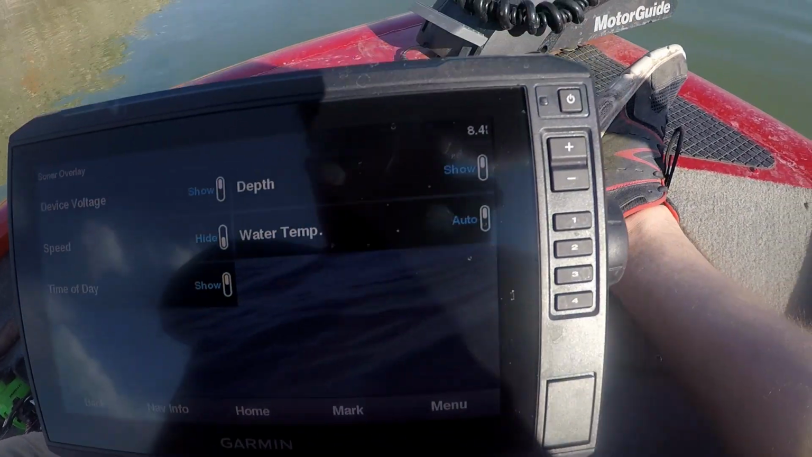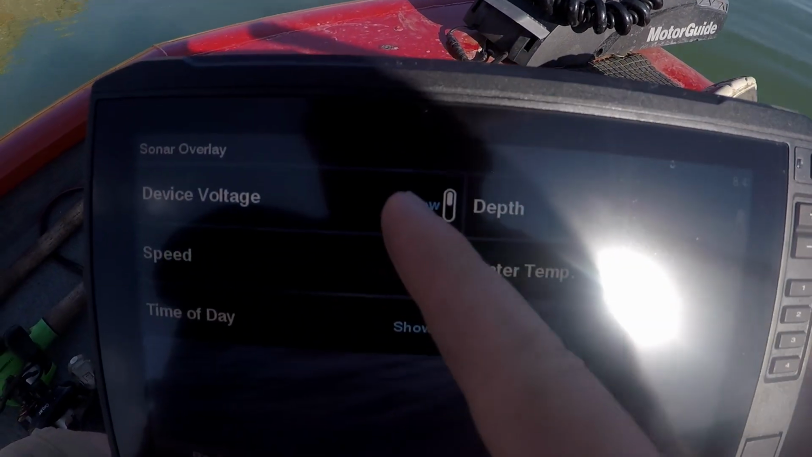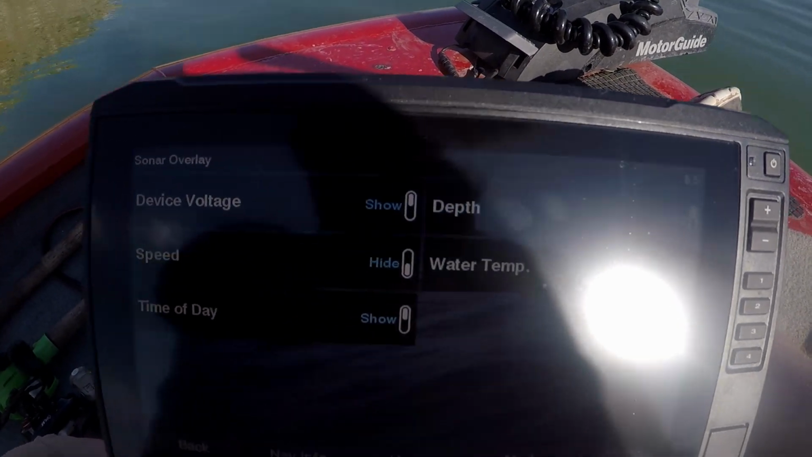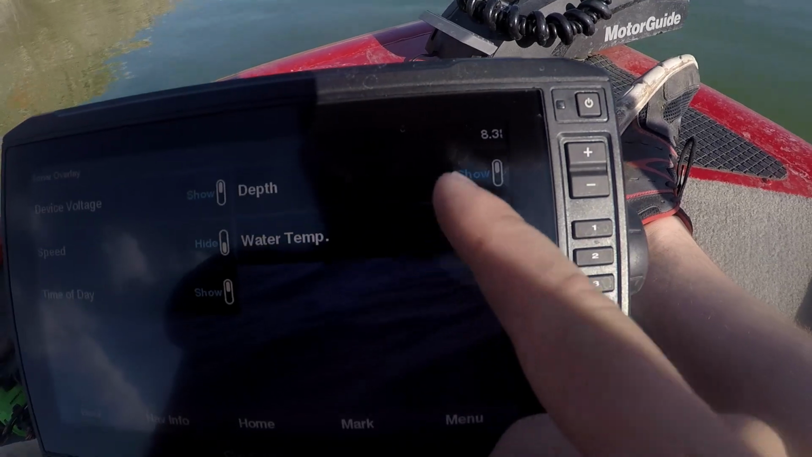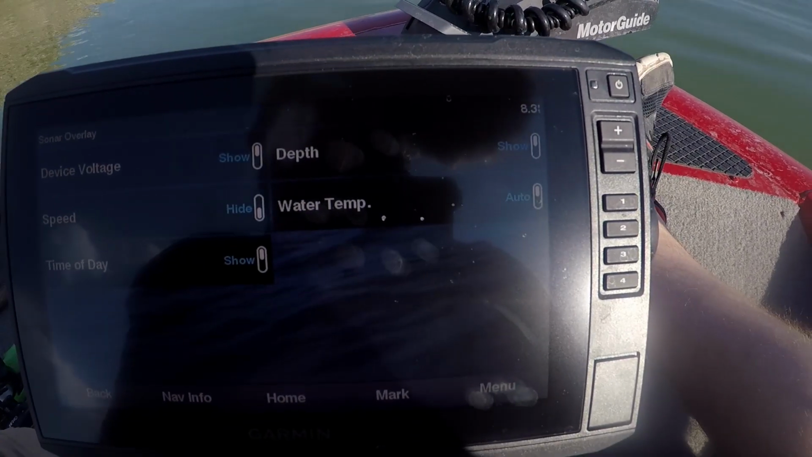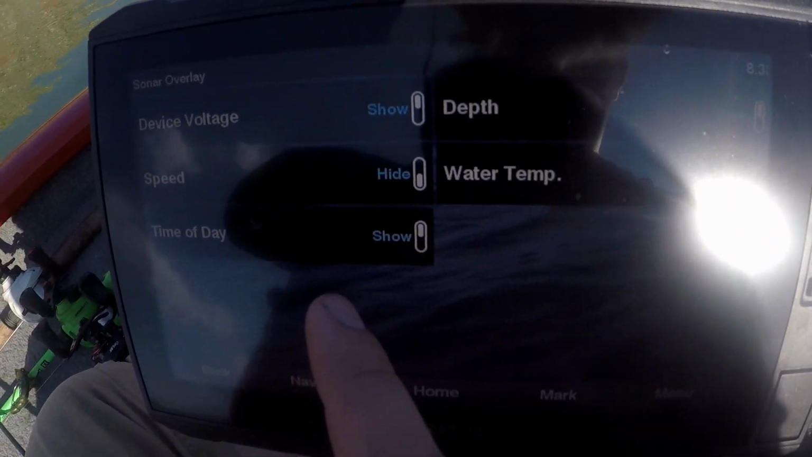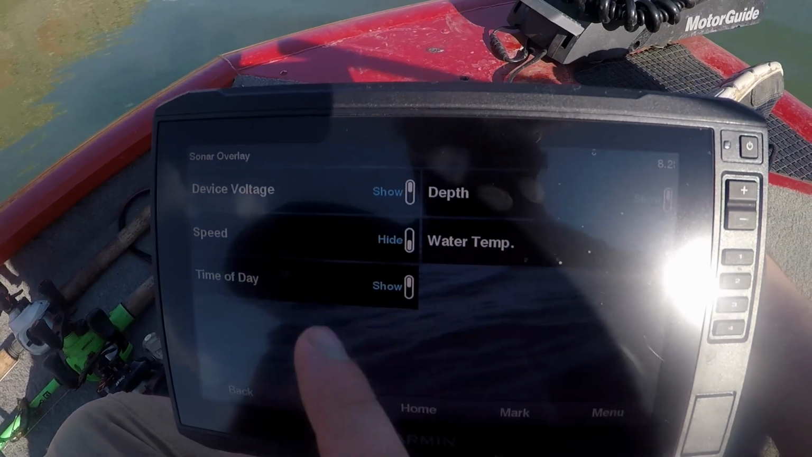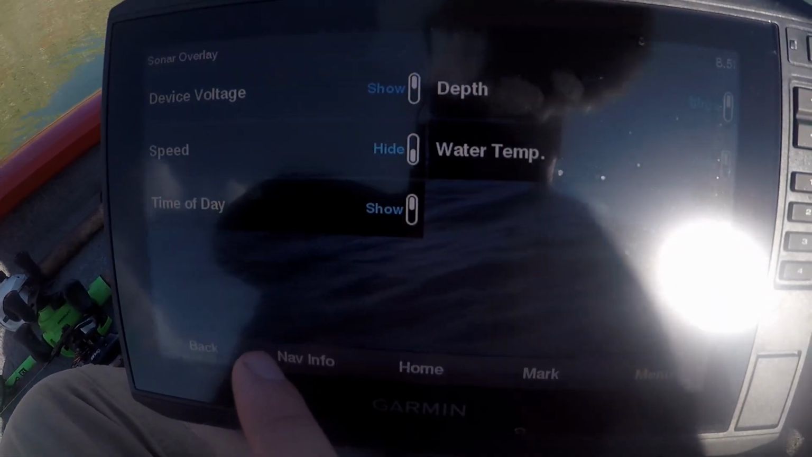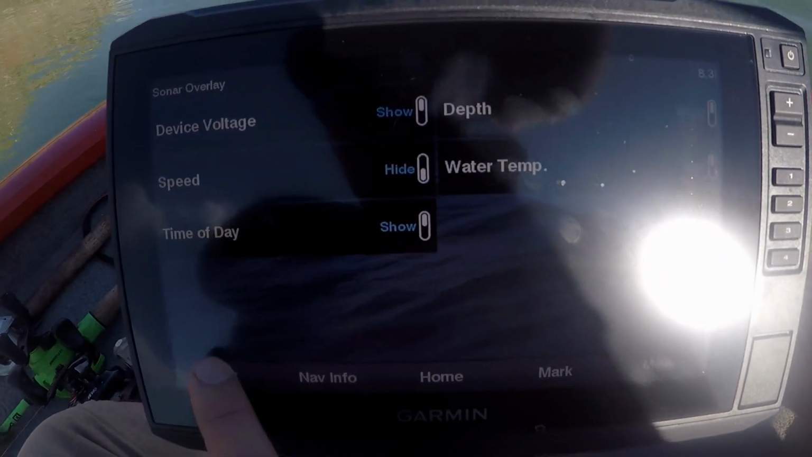Overlay data. I like to keep my device voltage on there because LiveScope sucks the power out of your battery. So if you don't keep up with your voltage, you might end up with a dead battery. Depth, water temp, I keep on. I don't care about my speed, and I like to look down and know what time of the day it is. And it does use GPS to help you with the time of day, so don't worry when you first turn it on and it shows you that it's midnight the day before or whatever. As soon as it gets the GPS signal, it'll be okay.